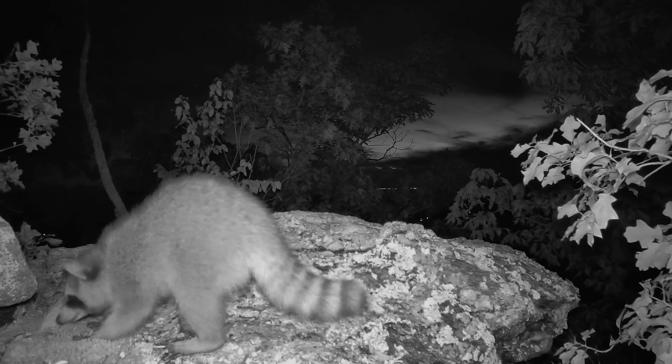Now, this was late September and there were large numbers of baby rattlesnakes present, but I think the raccoon is more interested in less risky insects. Notice how it pulls back quickly when what sounds like an adult rattlesnake shifts underneath the rock. But once the rattlesnakes sound the alarm, the raccoon heeds the warning.